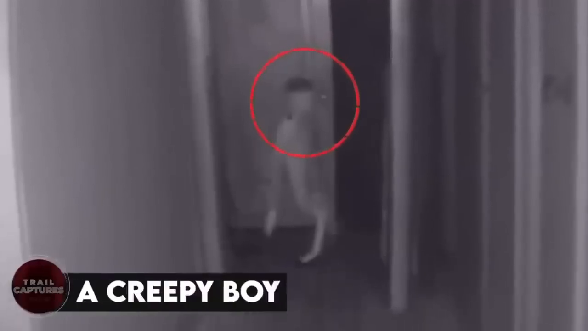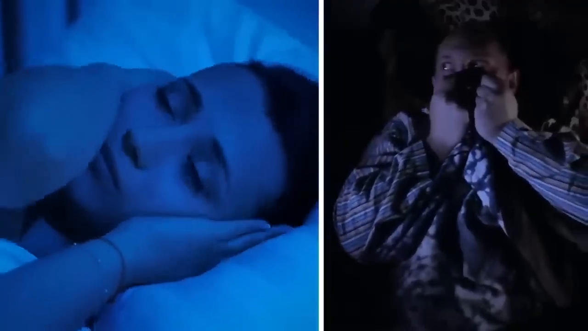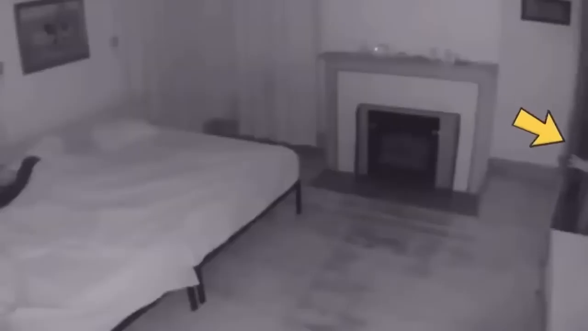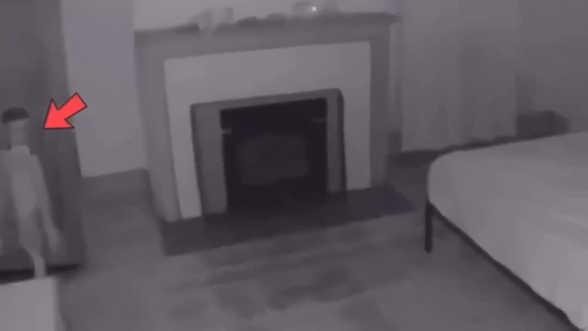A creepy doll. A couple had been hearing scary noises from the house every night, so they decided to install Ring cameras everywhere. And one night, they recorded this: a creepy doll walking around in the hallway, and then in the bedroom as well. The doll's arms moved in the creepiest way possible, and the video ended with the doll entering the bedroom and kind of sensing the camera. What happened afterward? Nobody knows.